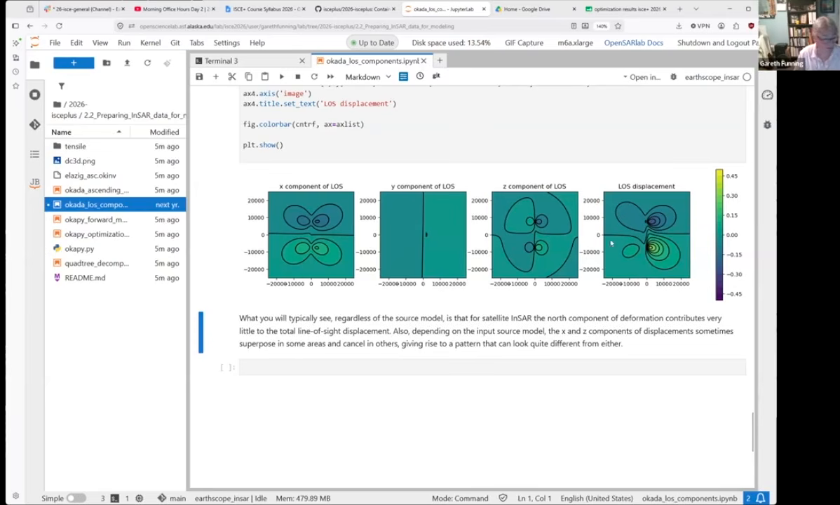But yes, this is what you expect to see if you have a north-south fault being observed by a satellite which is in a polar orbit, where basically its orbital pattern is very close to north-south itself.